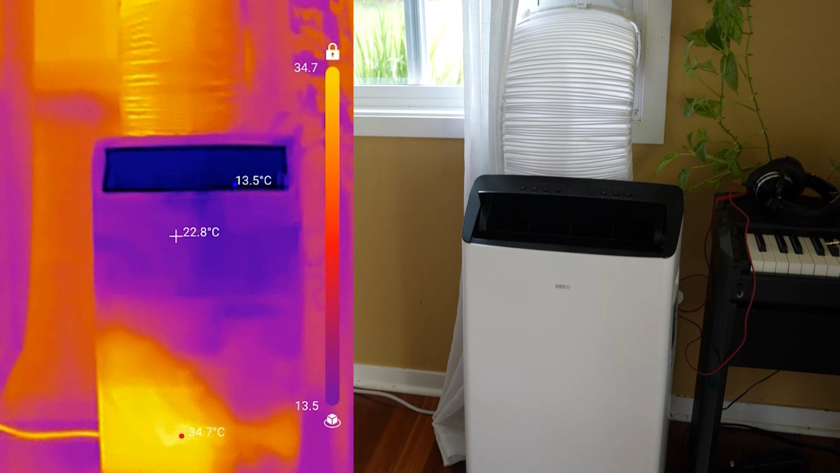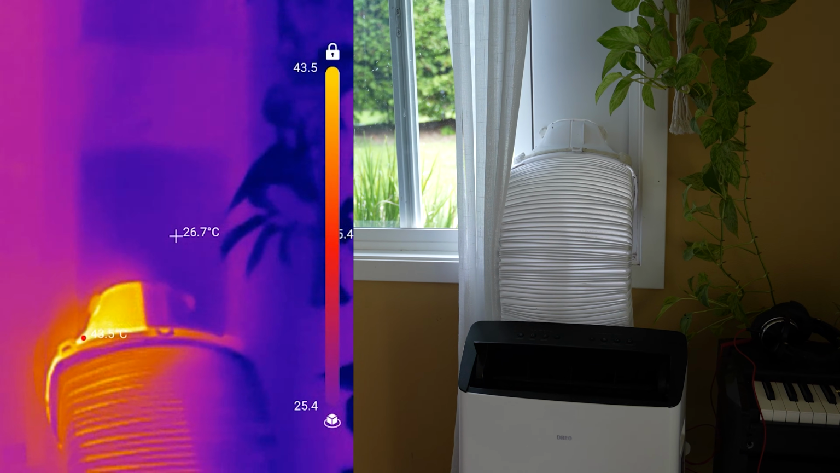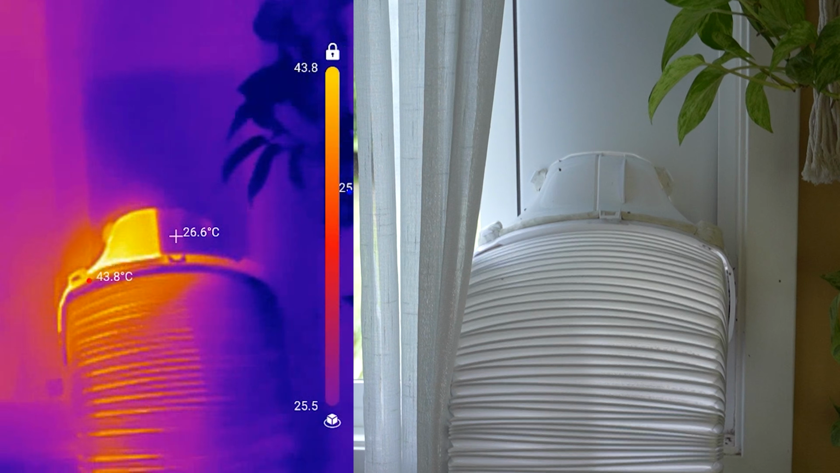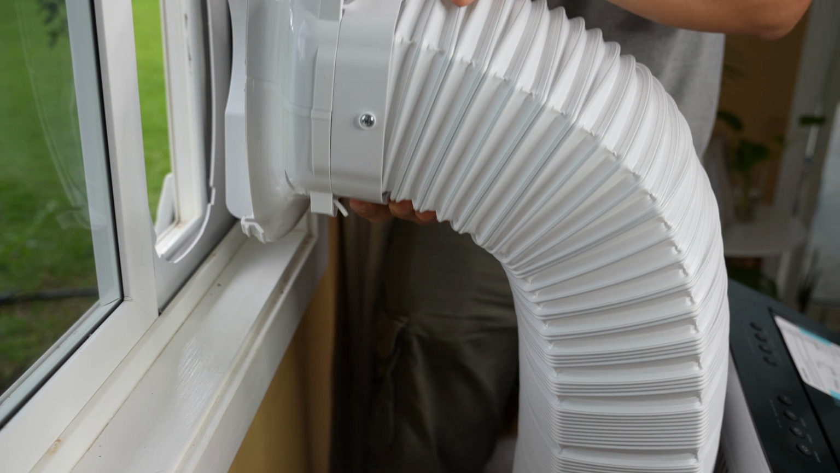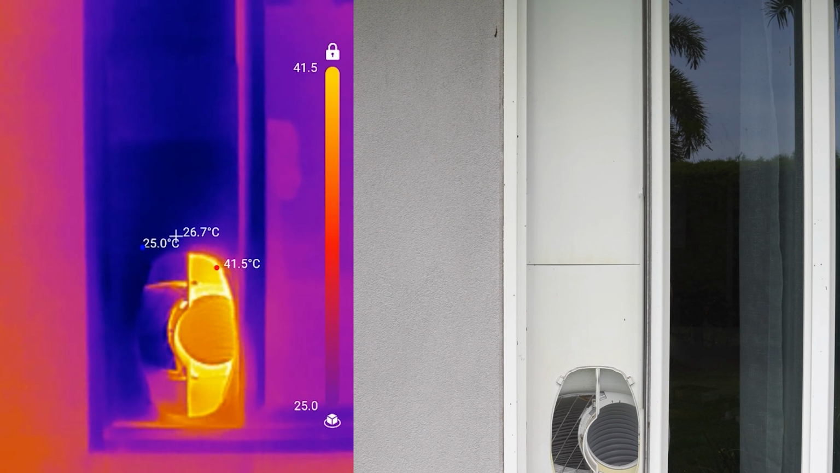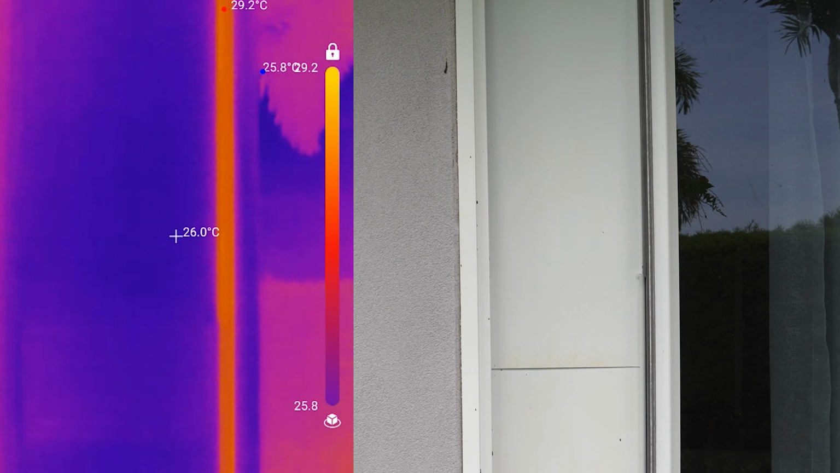The dual hose units are definitely better than the single hose units though, and with a thermal camera, you can clearly see where the intake and the exhaust sides of the hose are. I talk in more detail about the dual hose concept in my other video where I installed this unit, so if you're interested, check that video out. And if we look at the outside portion of this portable AC, with this one, we can clearly see that I did not seal it up good enough.